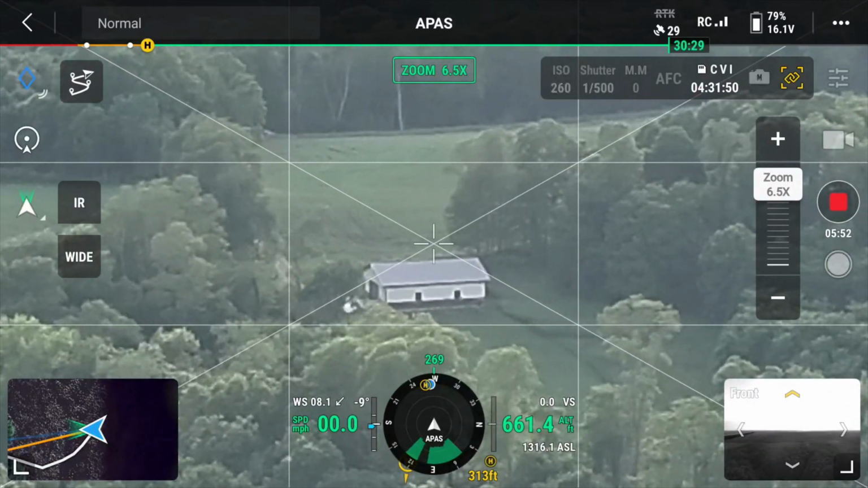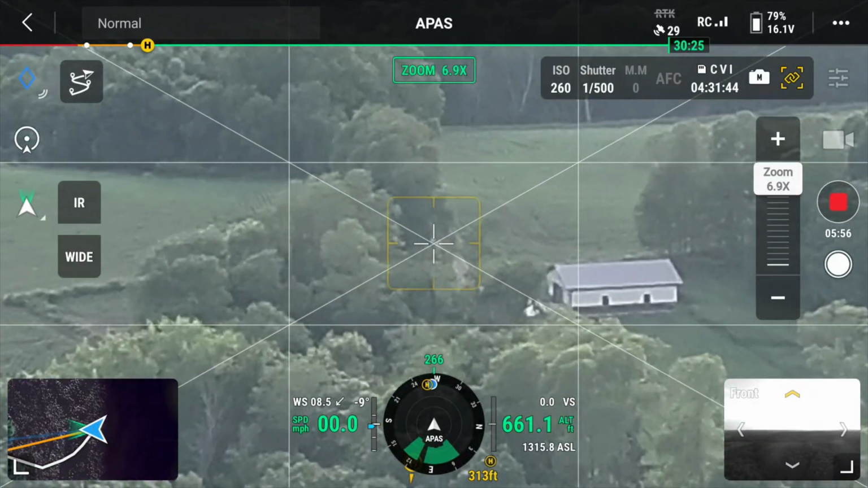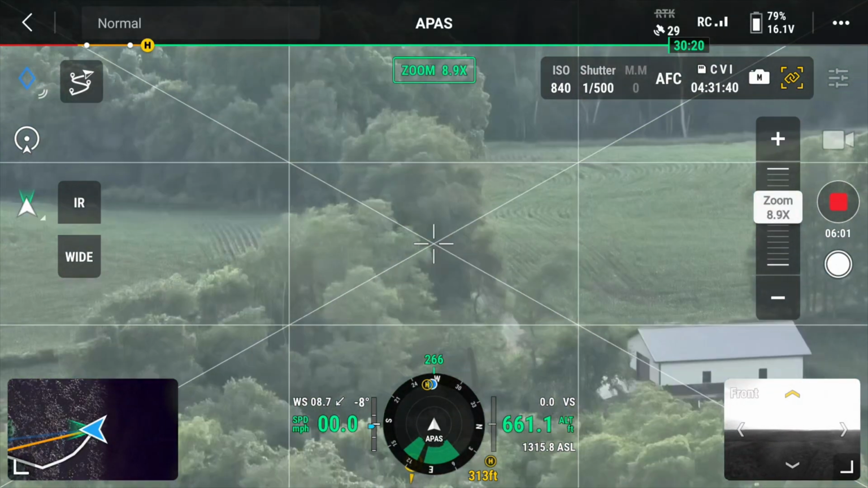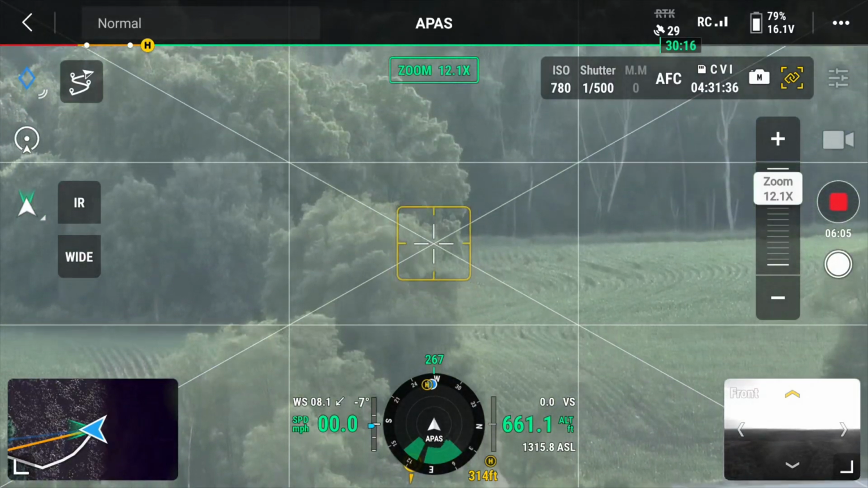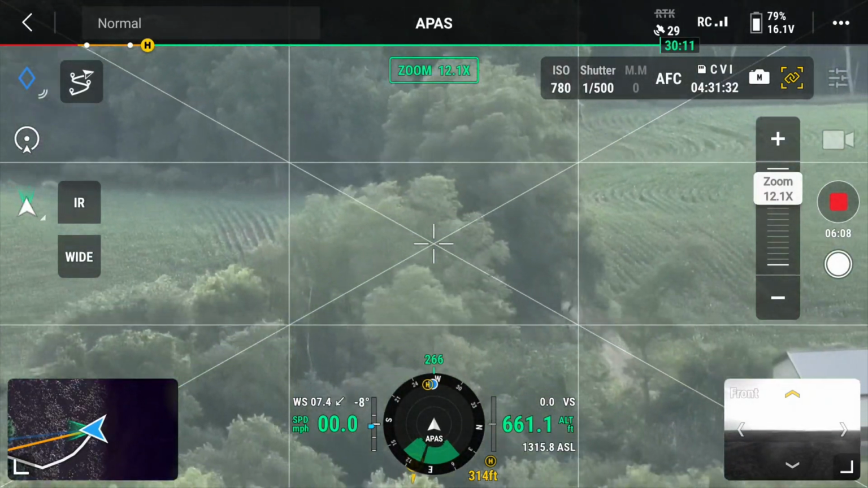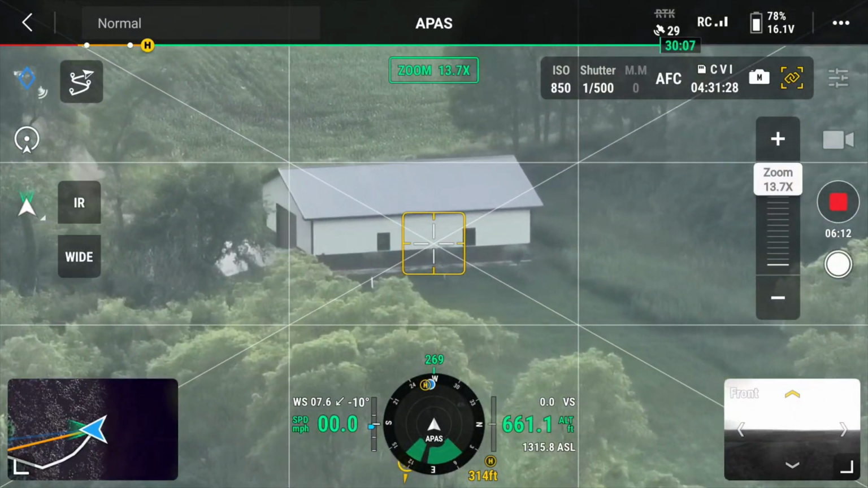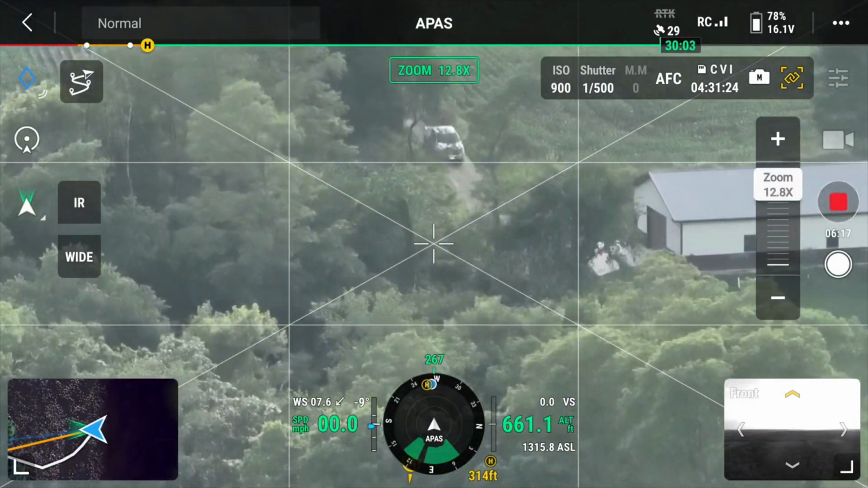And you'll see I'm zooming in. I'm at 8.5x zoom. There I've zoomed into 12x. And we should see that little focus window, that little yellow box that shows up in there. There's the truck right there. The first truck.